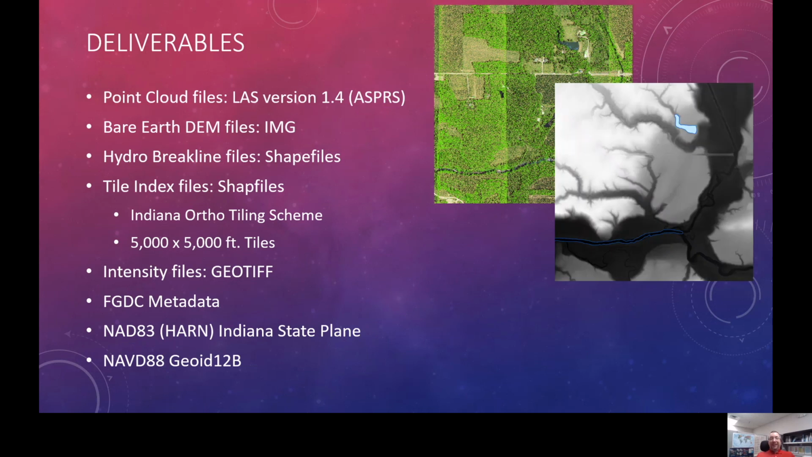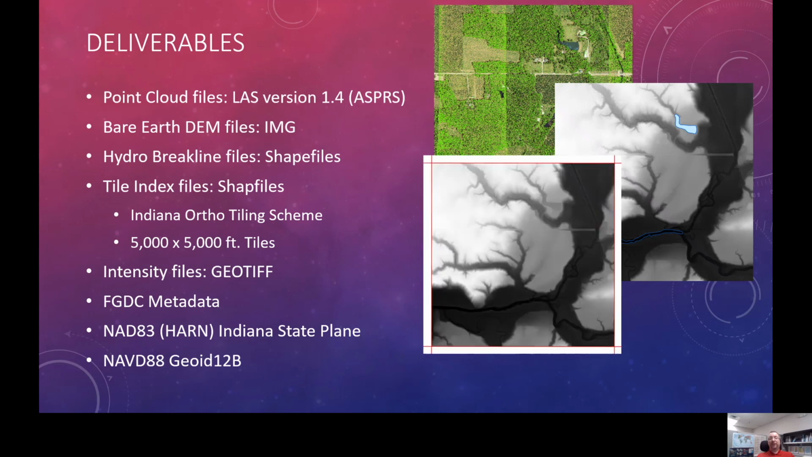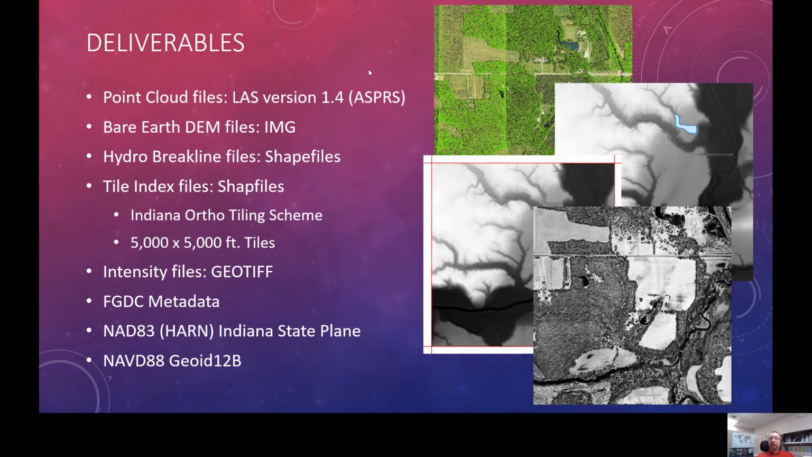Next up, bare earth DEM files, shown here in the raw form without hill shading applied, will be provided in ERDAS Imagine or IMG format, along with hydro break lines that are used in that hydro flattening process in shapefile format. The tile index will be provided in shapefile format. The tile index matches the state's ortho imagery program, 5,000 by 5,000 foot tiles. Also note here, the DEM files have 2.5 foot pixel resolution in this project, which is a step up from the 5 foot pixel resolution we had in the last Indiana project. Almost 10 years ago now that started, and 7 years ago it finished.